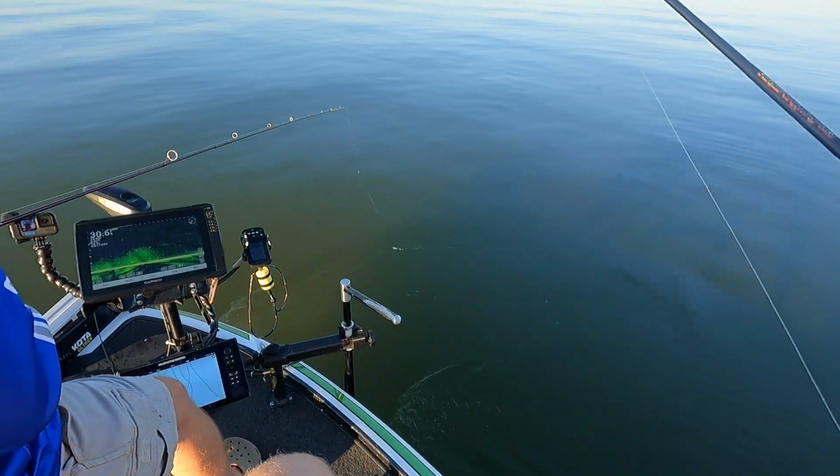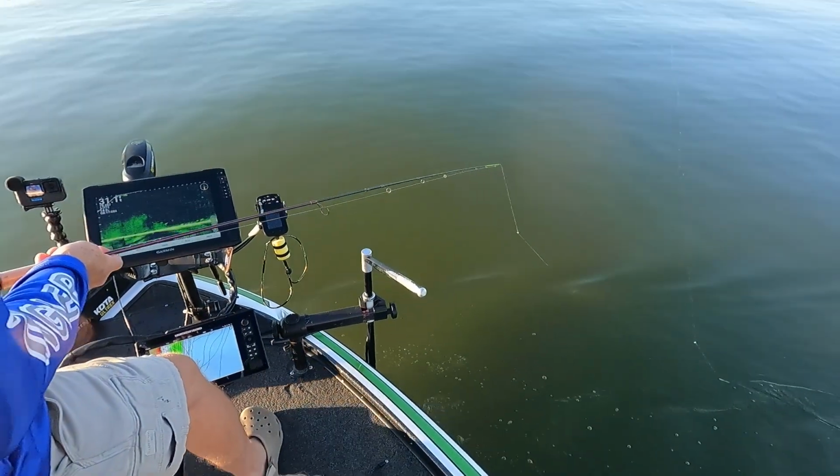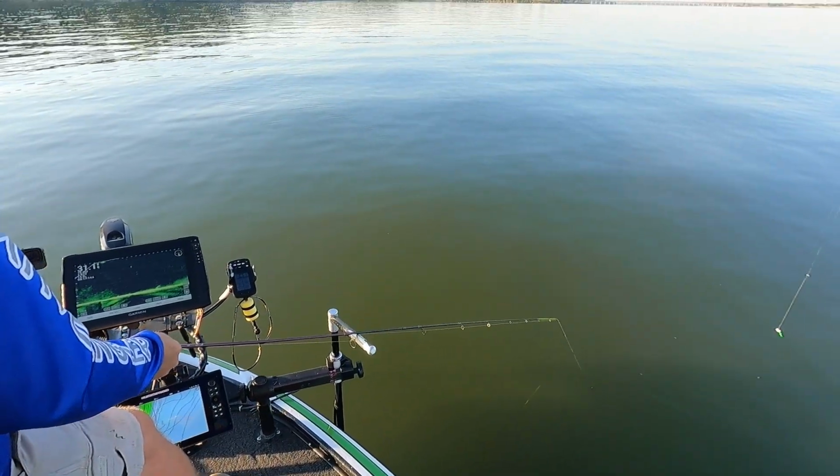Okay, this is a good teaching moment. How we look for spots is you just use your scope and you scan left and right, left and right. That's what we're gonna do now and try to find another spot. When we find one, we'll let you know.